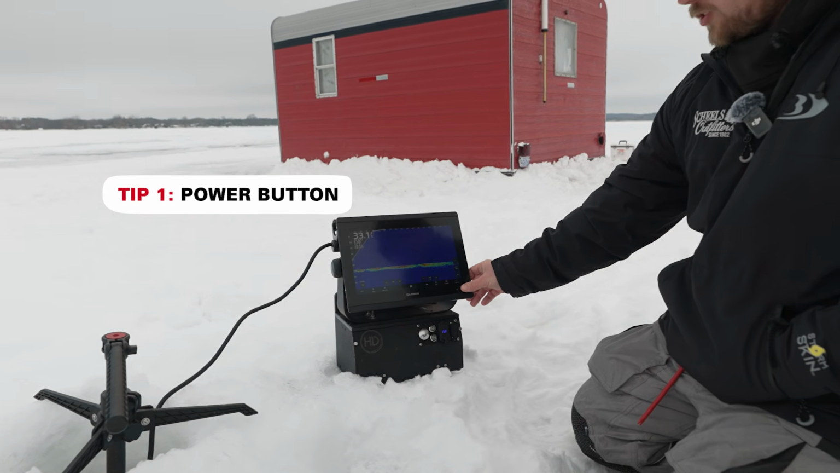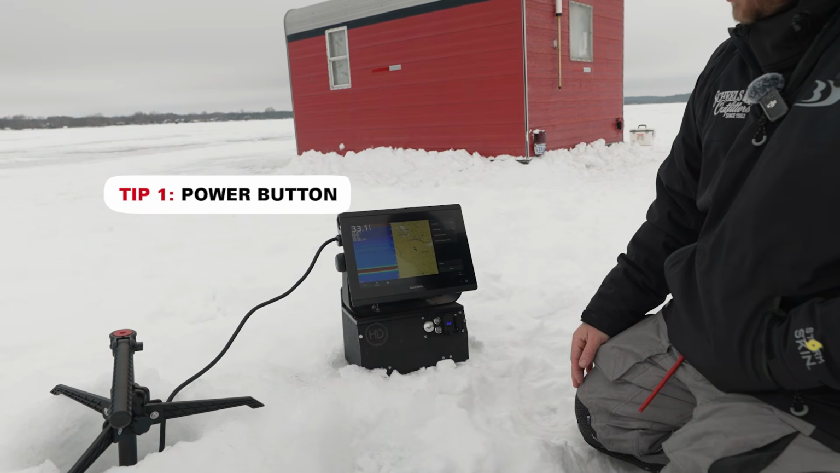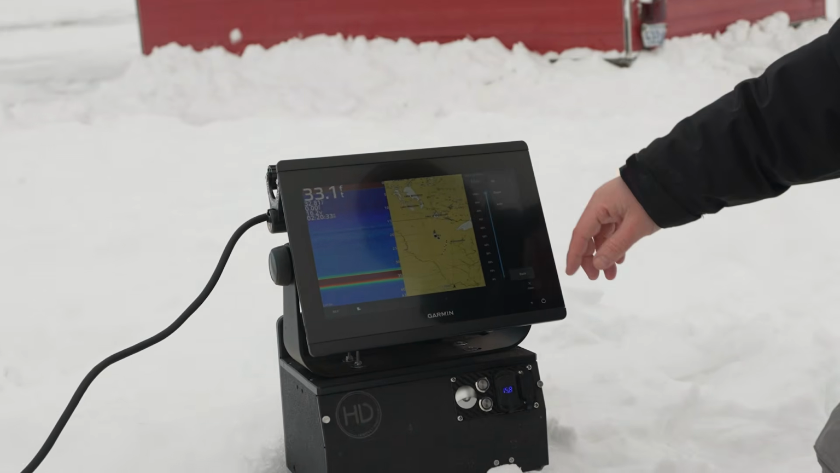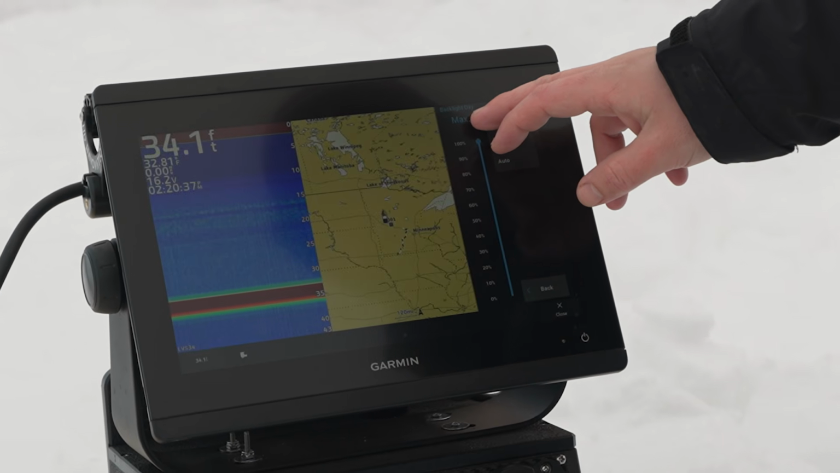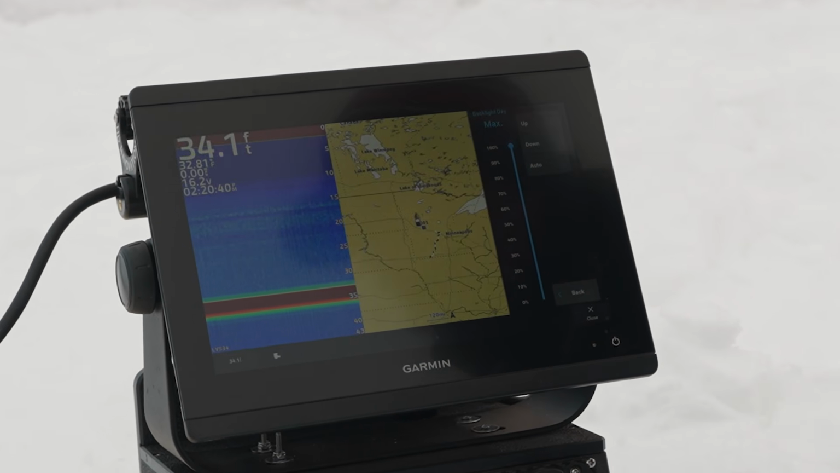Most people are going to use it just for turning on and off the unit, but if you just tap on it, it's the easiest way for turning down your backlight. If you're fishing in the fish house or on bright sunny days like this, you can turn it up to make sure that you can see everything that's going on.